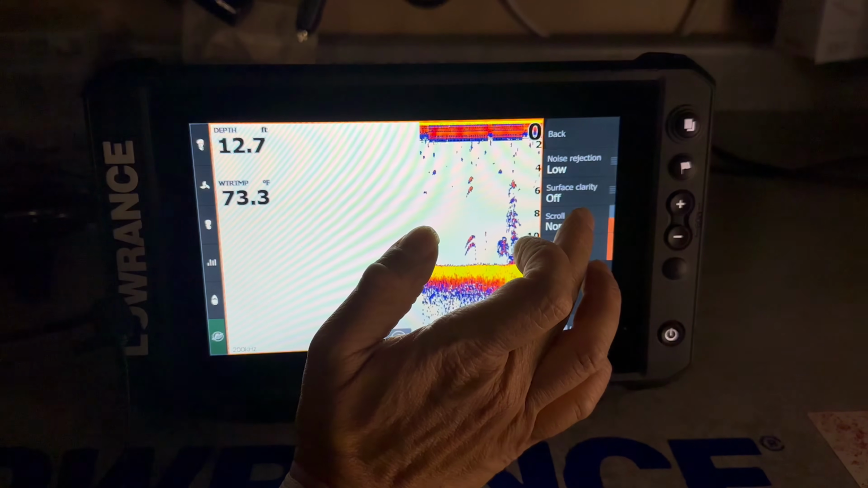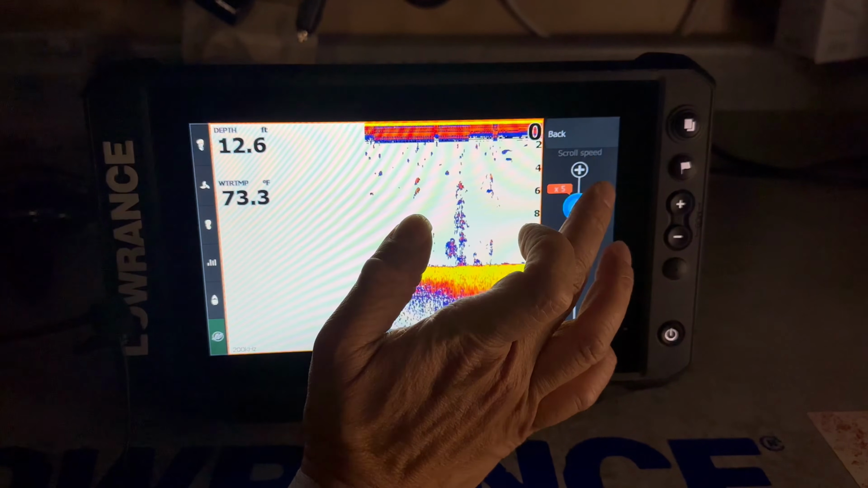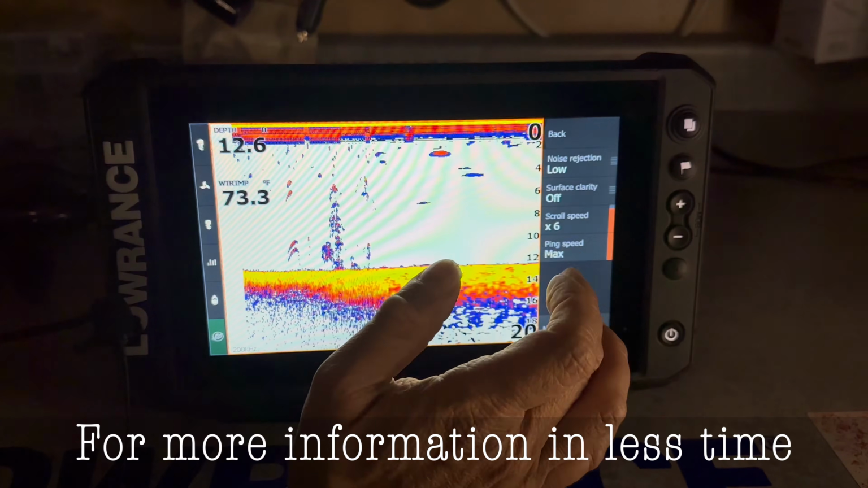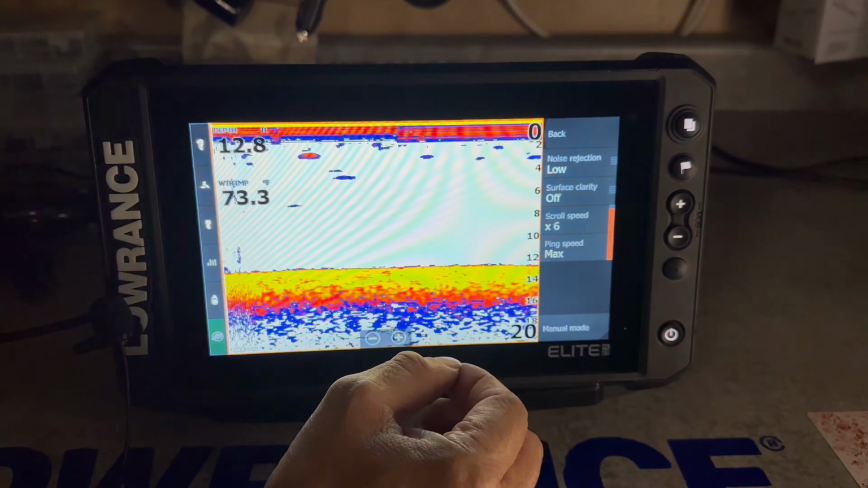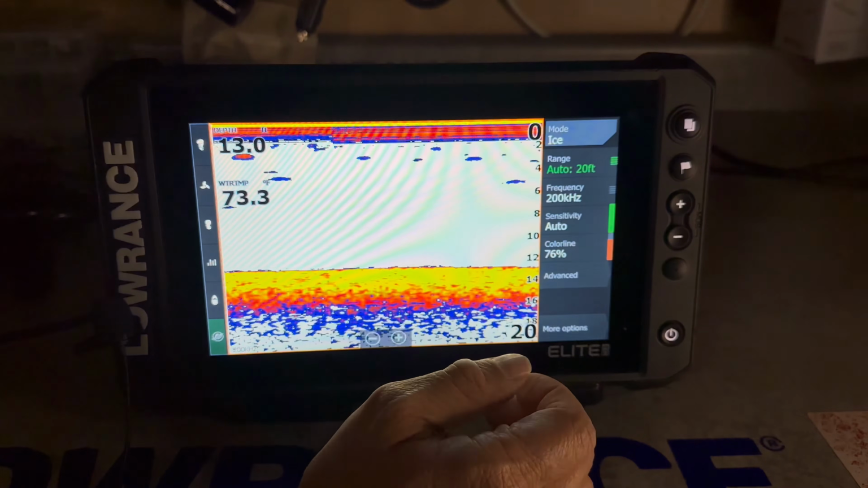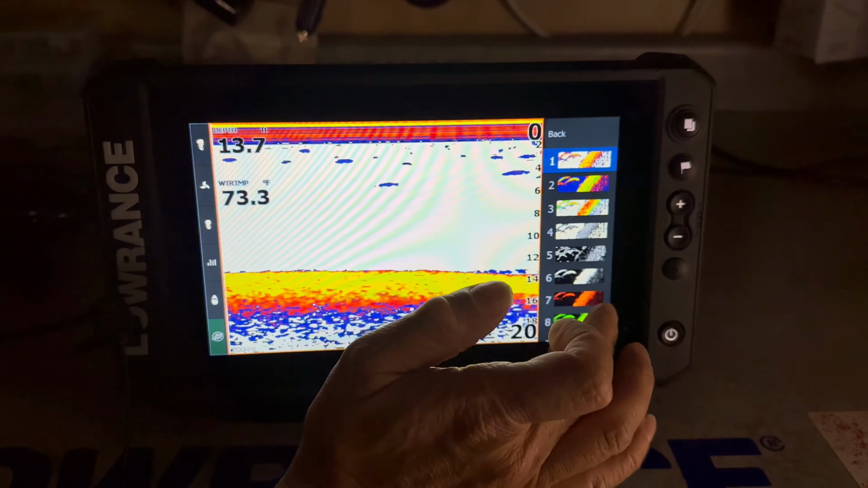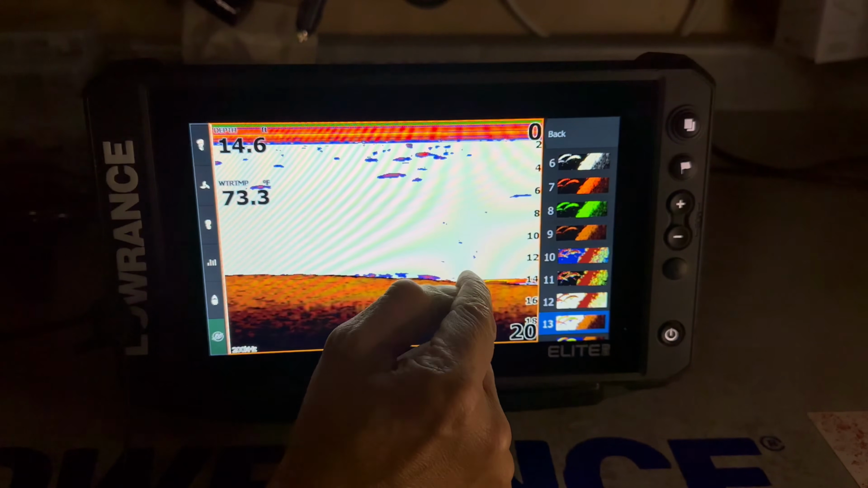Our next thing is our scroll speed. We're going to go up to 6 because I like the 6 setting, which is a very fast scroll rate. And our ping speed we want at max, so we want as many signals per second as we can get. Now the next thing we do is go to more options. On more options we go to color number 13 if you're not colorblind, because I need to see the silt on the bottom of the lake.